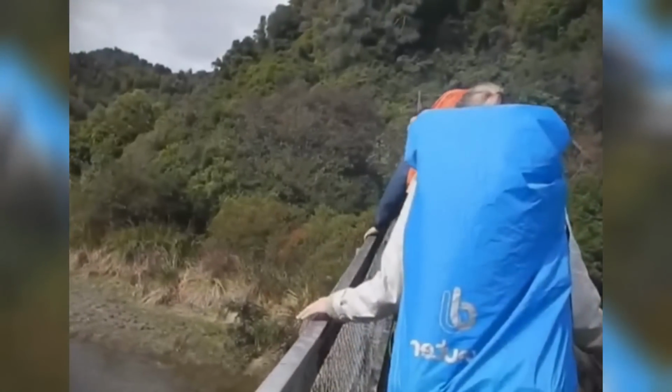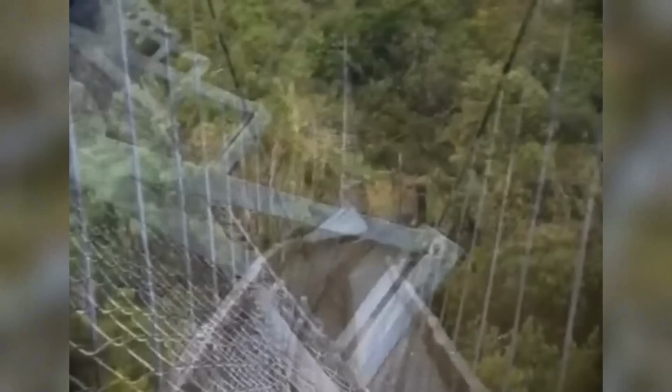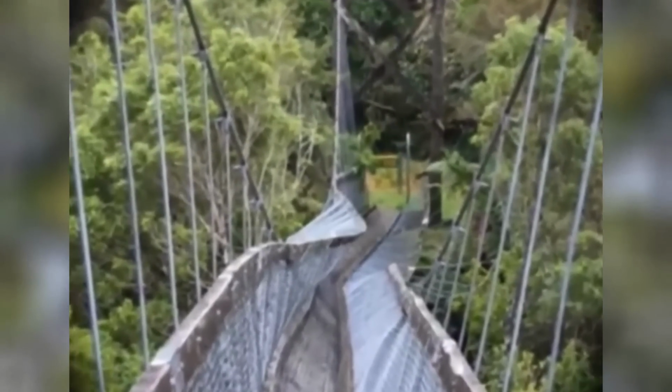Thankfully, there were no injuries to any of the hikers, miraculously. And another part I was thinking is that thank goodness the water was deep enough where they fell and they didn't just smash onto the riverbed. Man, that is quite the story to tell. Officials are trying to rebuild the bridge, but it's closed for now and it won't be usable until there has been some heavy testing done. Yeah, that's a good idea.